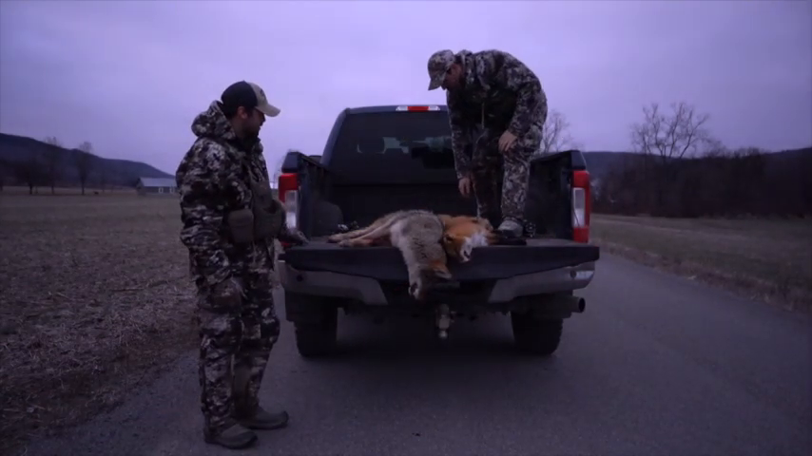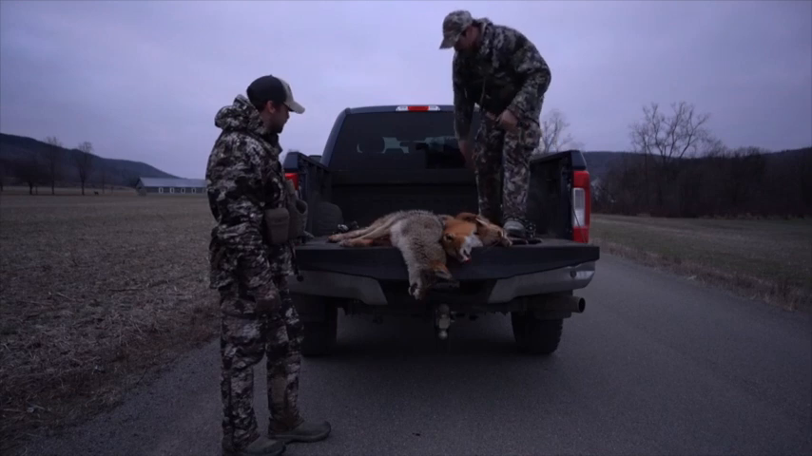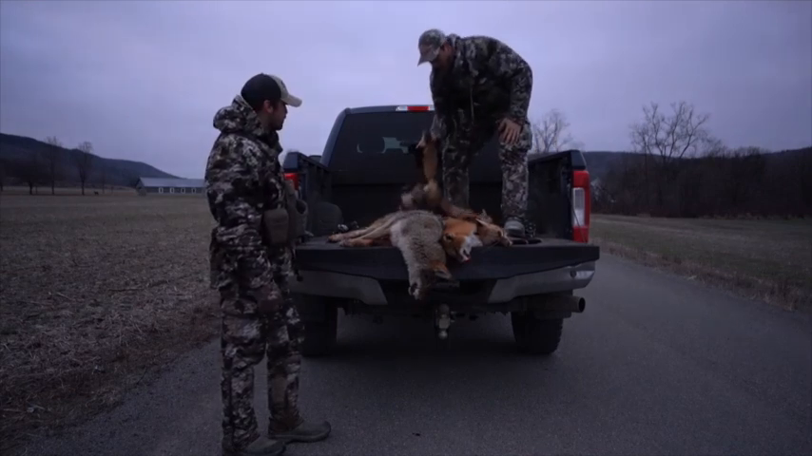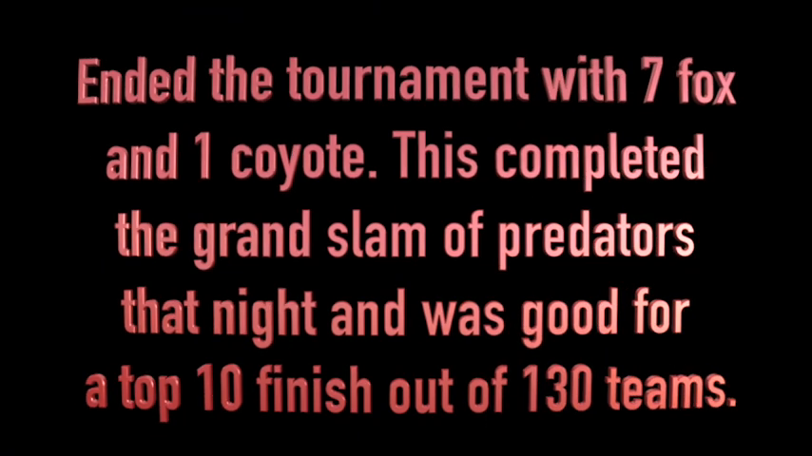We're up top trying to get off, and I scanned one of the fields we have access to, and sure enough something was out in the field, so we stopped. We pulled over quick, hoping it wasn't going to spook off. We jumped